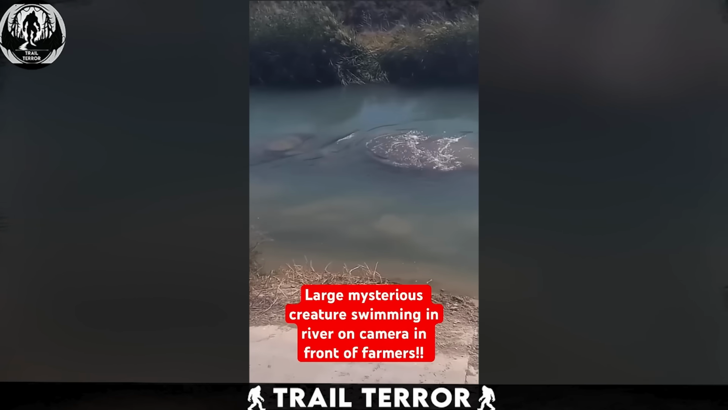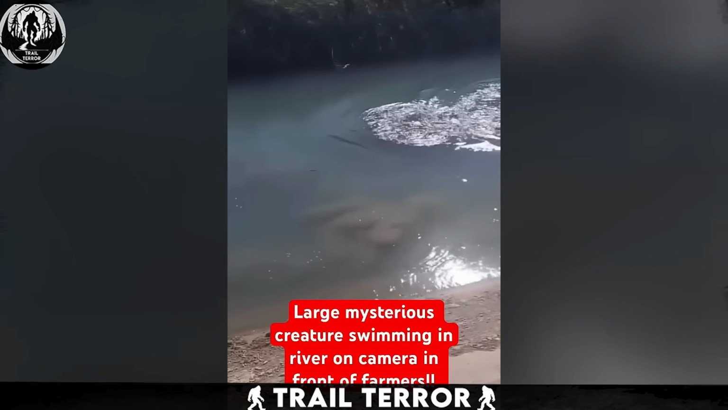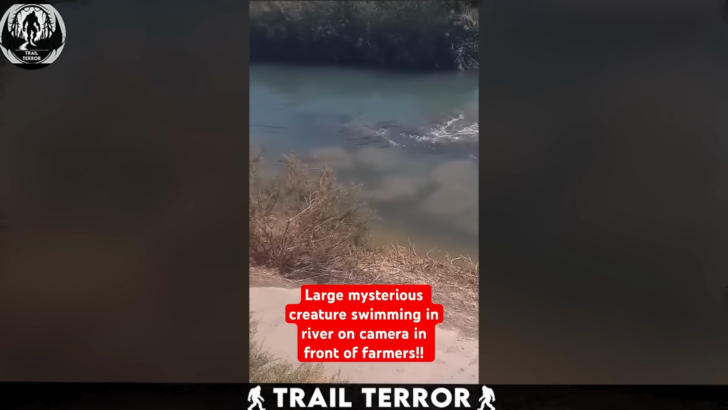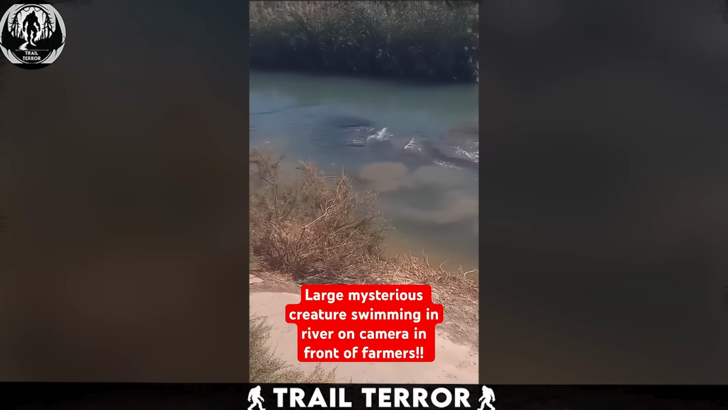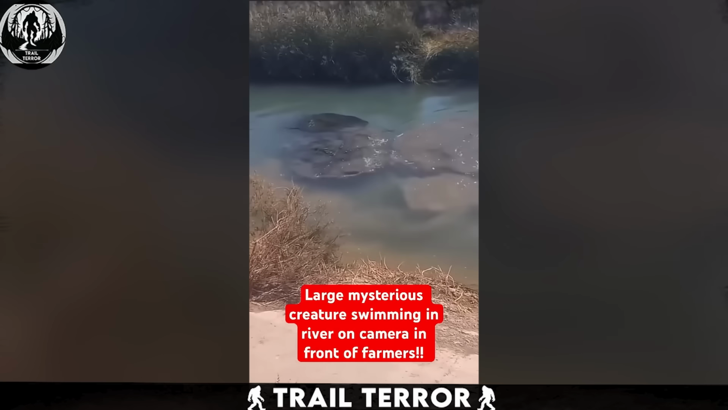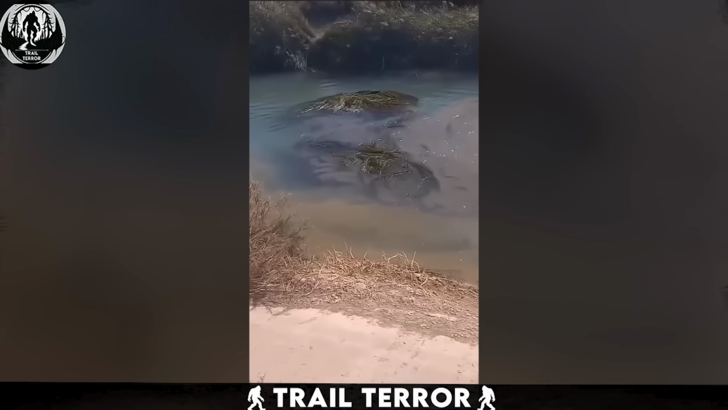We can hear the farmers expressing their distress upon witnessing this creature in their river. As the creature swims across from one side to the other, it encounters some drift bushes in its path, causing a commotion as it passes through. The scene ends abruptly, leaving viewers on edge.